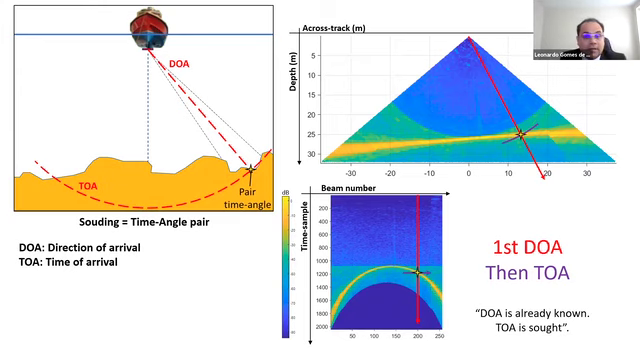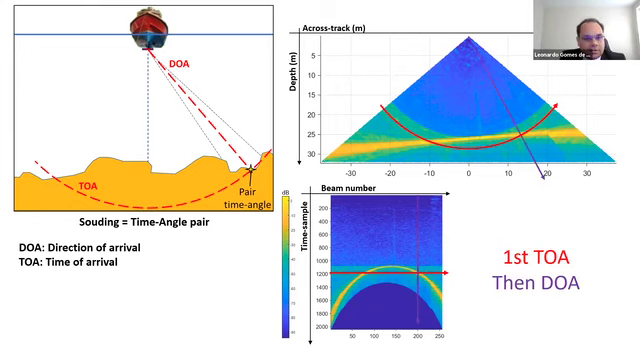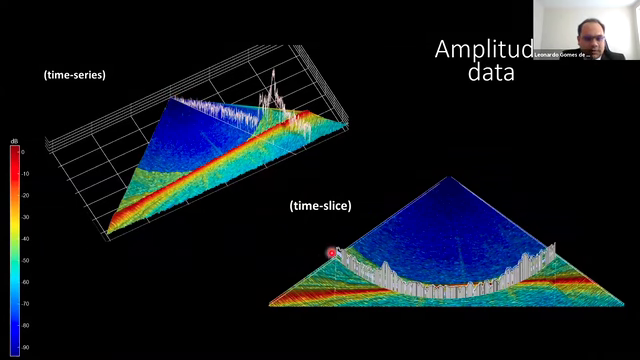The second way is very similar, but we start with a time across all beams, I call it a time slice, to get a direction, or as many directions as possible, and complete the pairs. So we can work in time series within a beam or time slice.